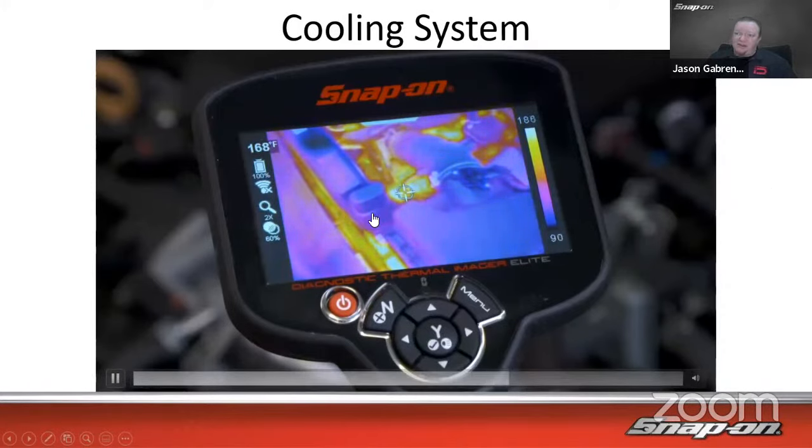How about some other items? How about maybe, this is another good one. How about finding a window leak on a vehicle? I got a leaky window. Maybe it's leaking water. Maybe it's leaking wind. Don't know. But what we can do is we can turn the heat on, crank the heat all the way up, and crank the fan all the way up.